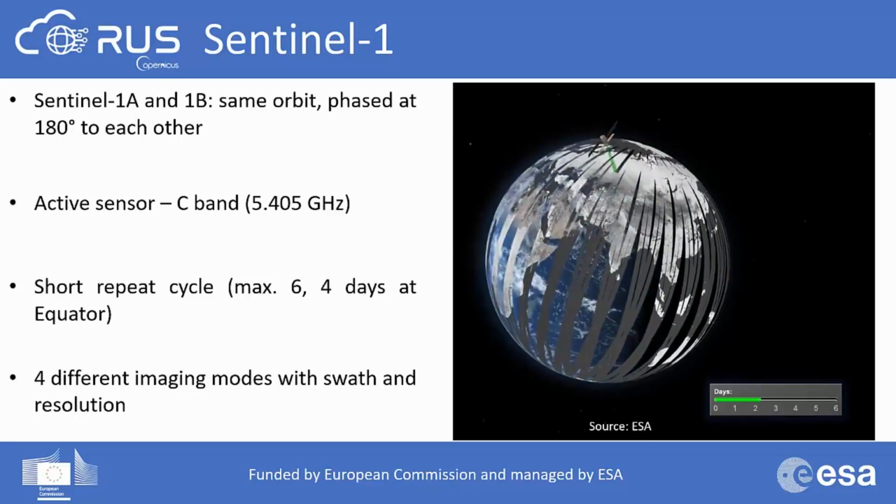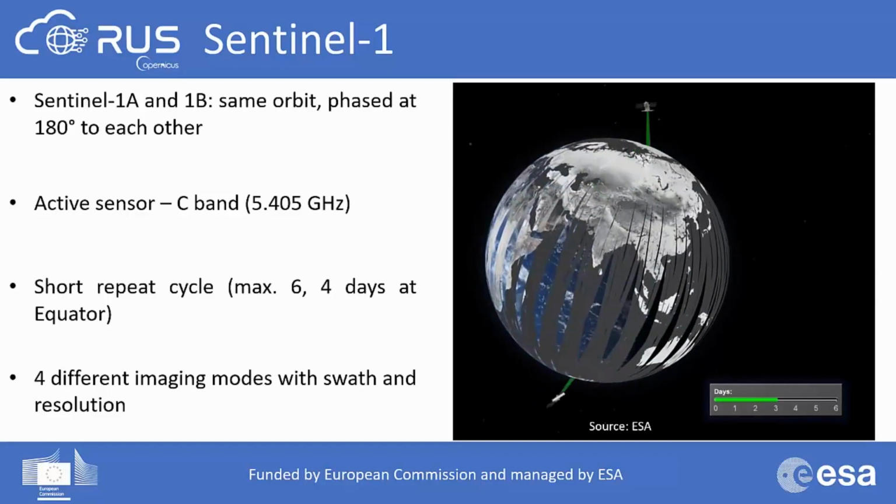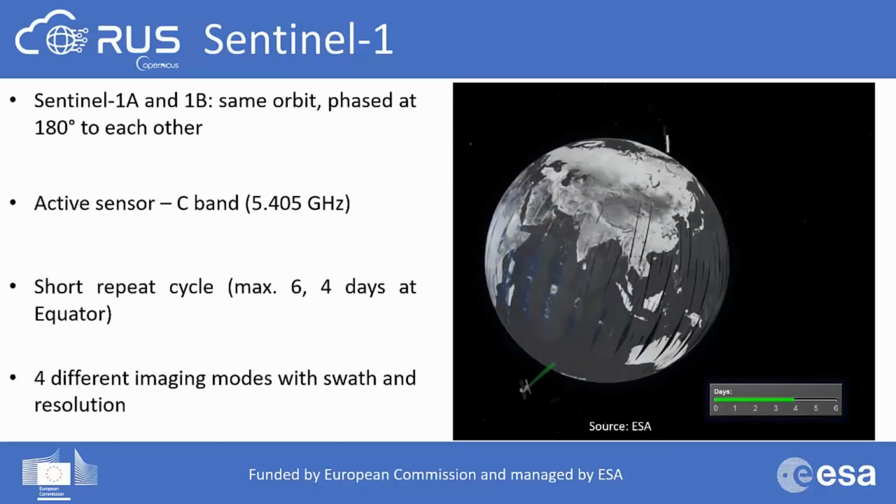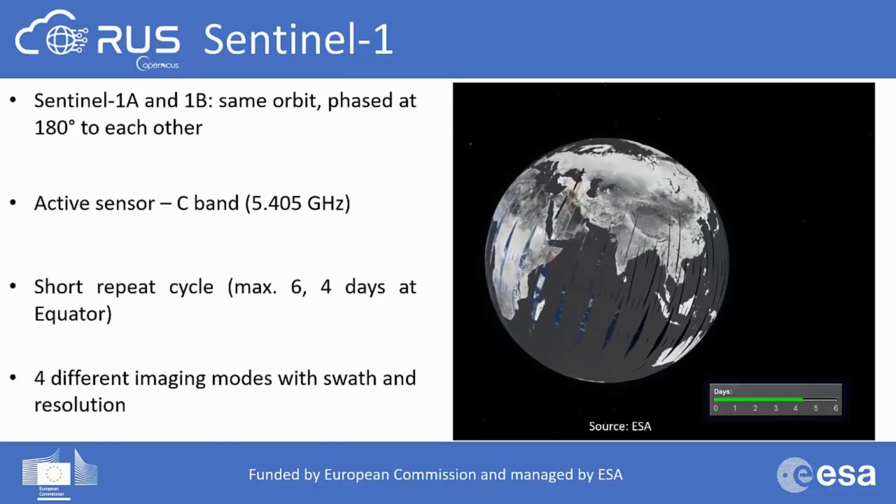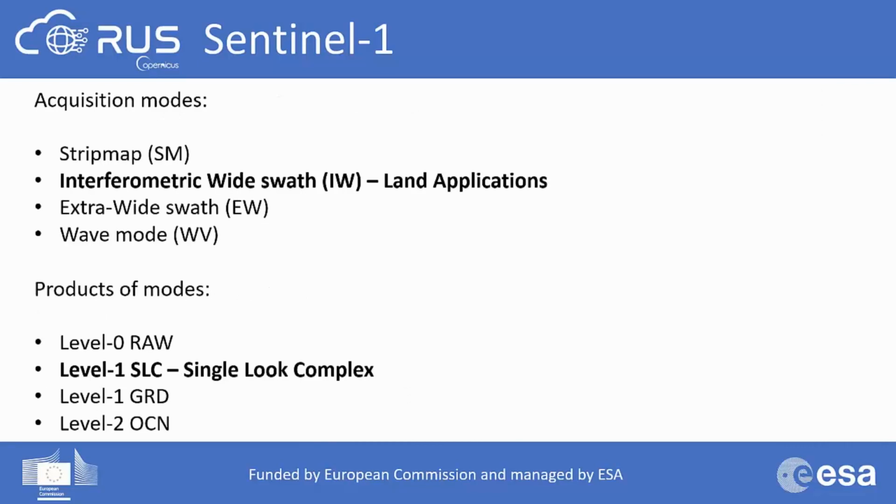It includes a right-looking active phased array antenna providing fast scanning in elevation and azimuth, and it also provides data with a short repeat cycle of 6 days and with different imaging modes. Here you can see the 4 different acquisition modes, of which we will use the IW, which is meant for land applications, and also the 4 products of each mode.